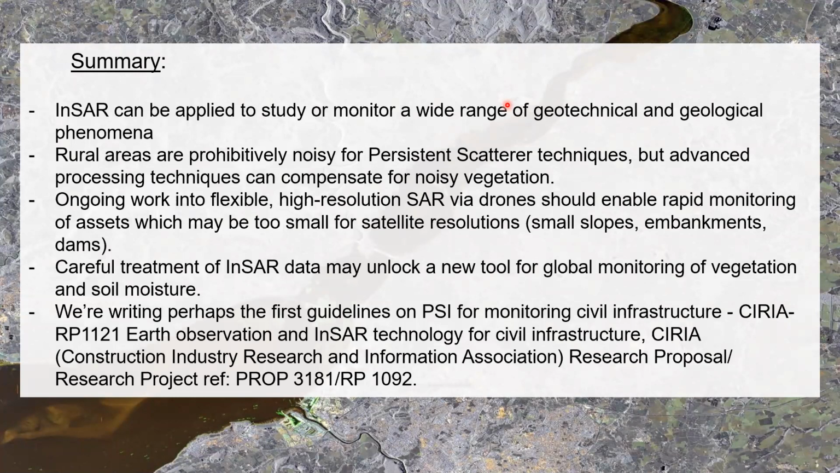I think ongoing work into drone-mounted SAR sensors is going to be a game changer in terms of really any asset that you have that's on the surface, it can be monitored with a drone quite readily. And the global nature of the data from satellites is still going to be extremely useful in terms of offering this global monitoring of deformation phenomena, as well as soil moisture changes and vegetation phenomena.